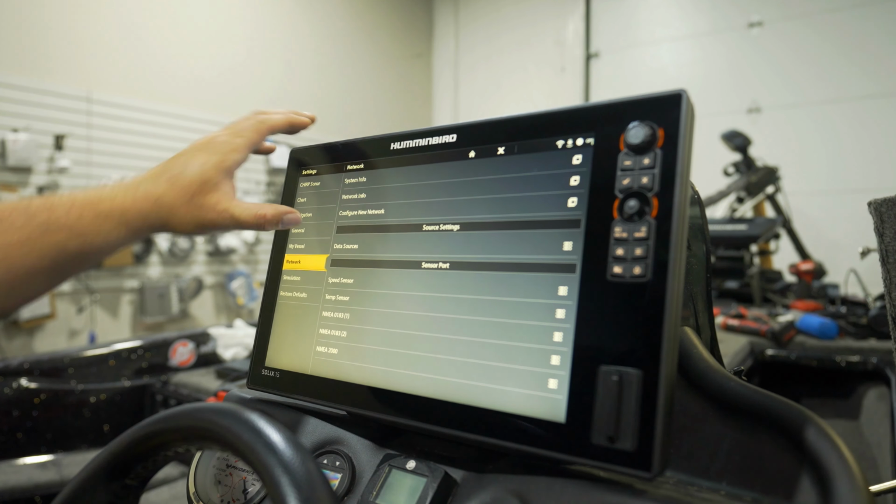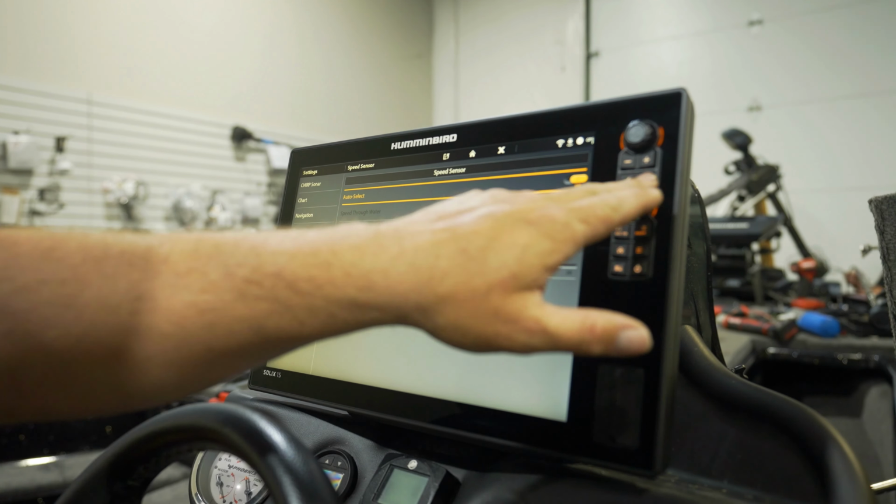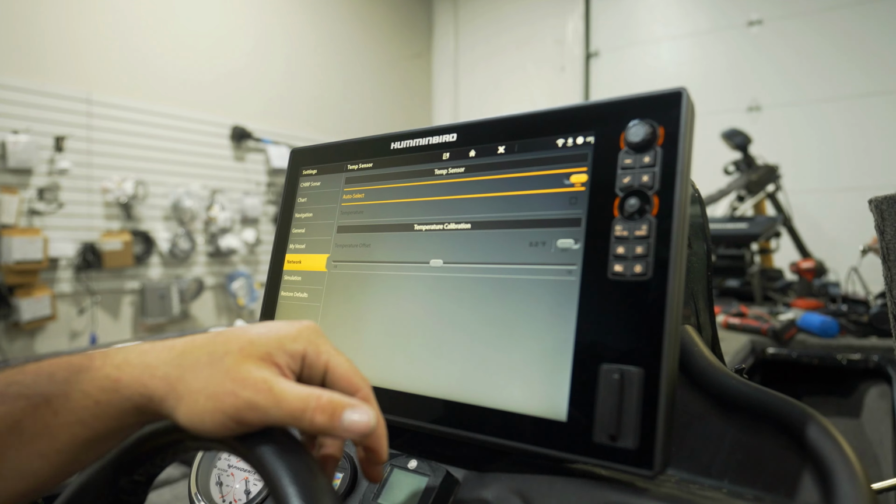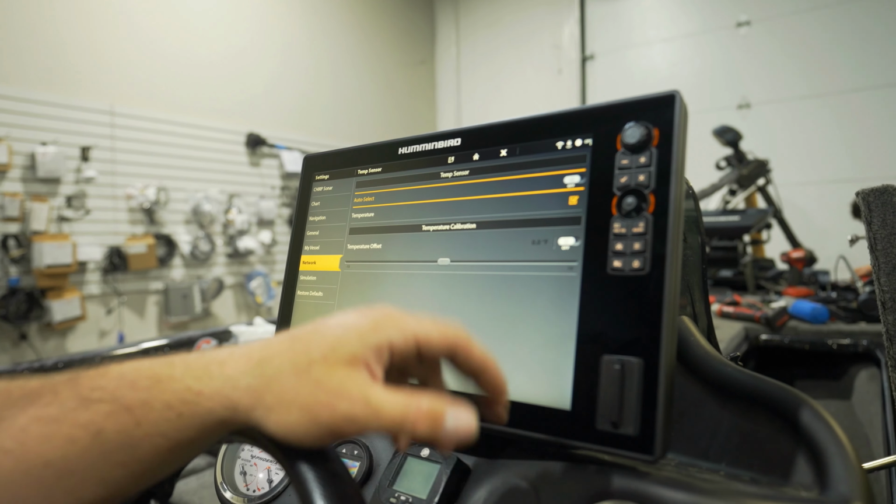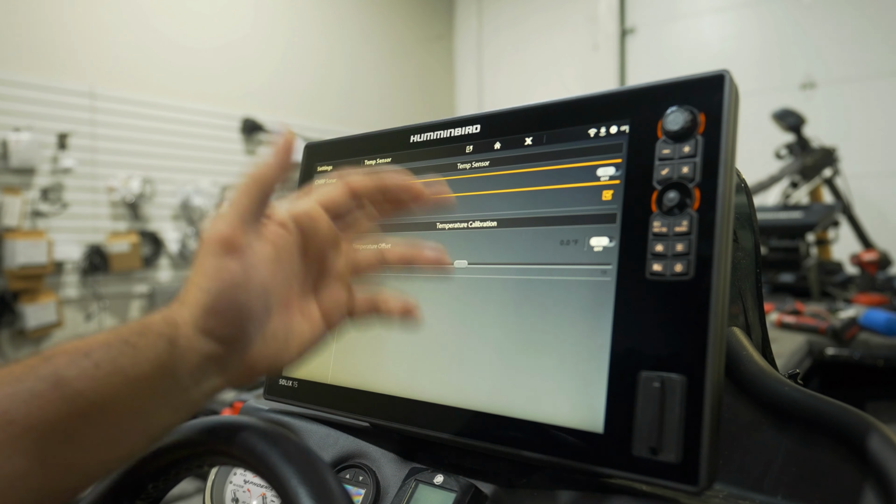Now, from there, what I do like to go into next is our temp sensor. Same thing. I want to turn auto select off, make sure it's set on temperature, and calibration leave in the middle.